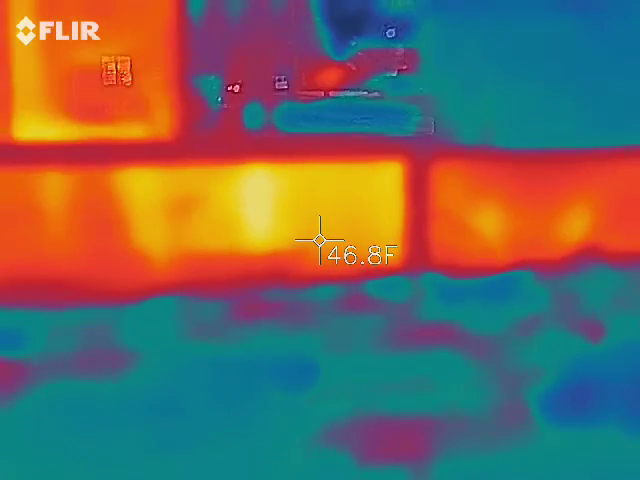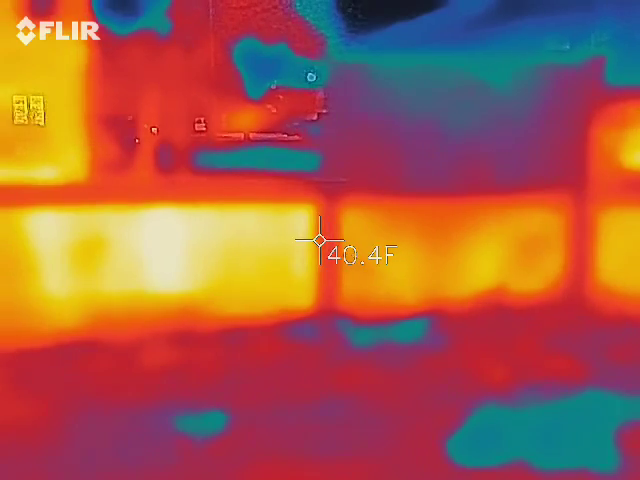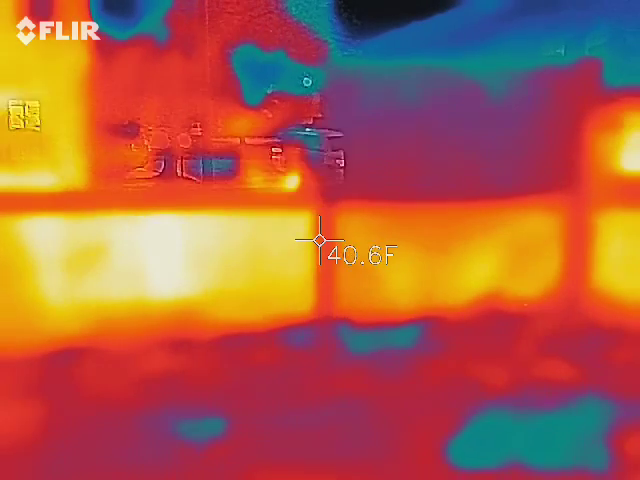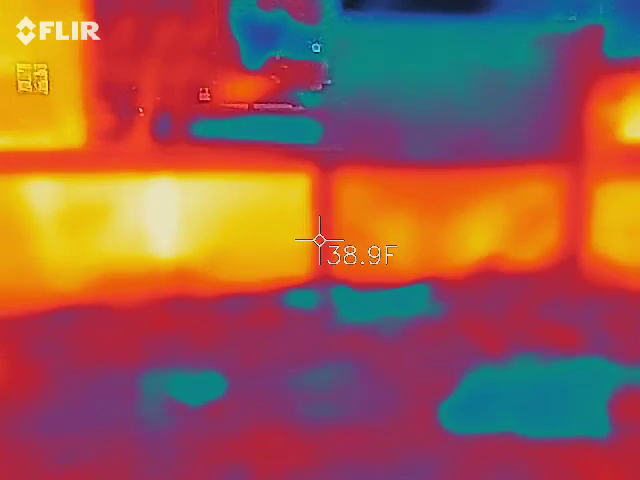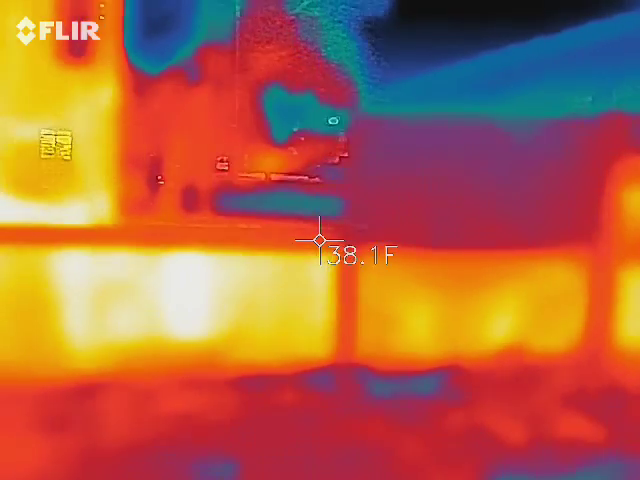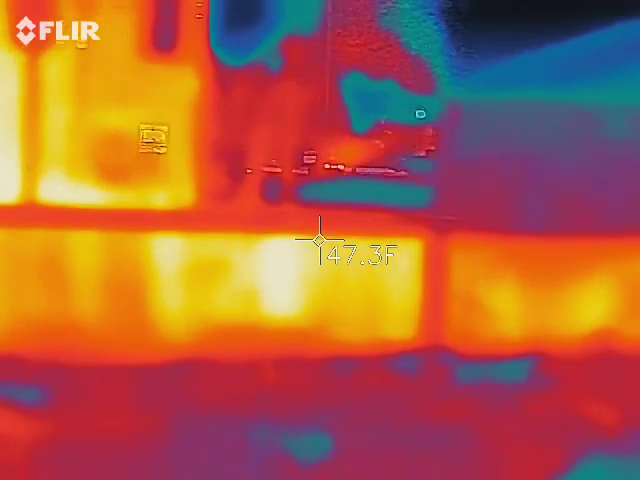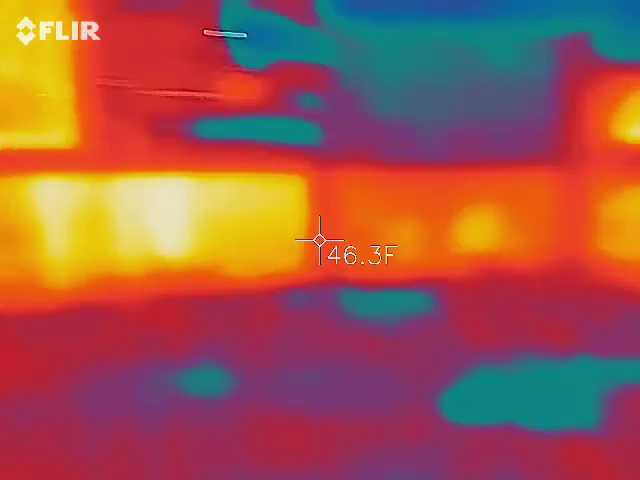Where? That's what I'm talking about. Yeah, that's the car. Okay. So stand still and walk around. Yeah, it's just cars.